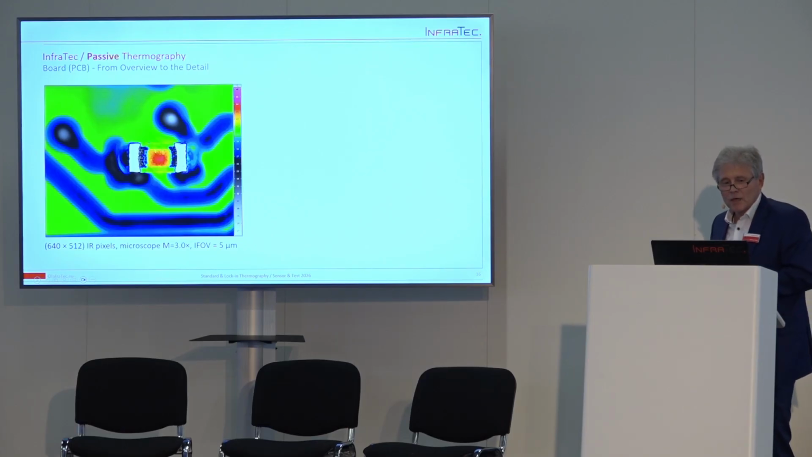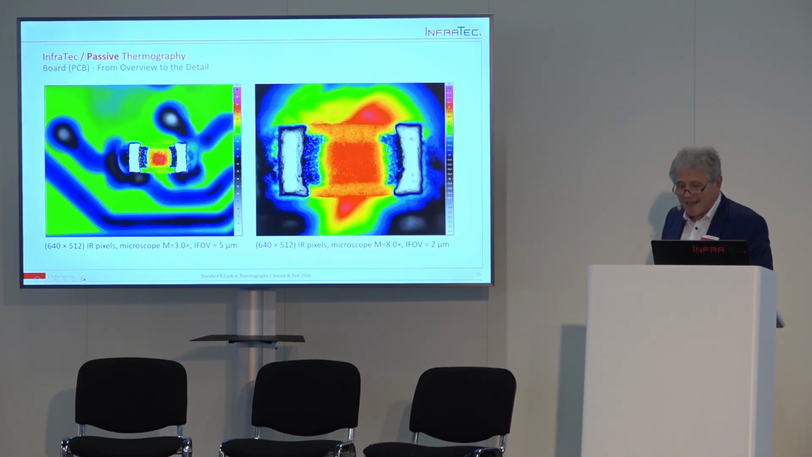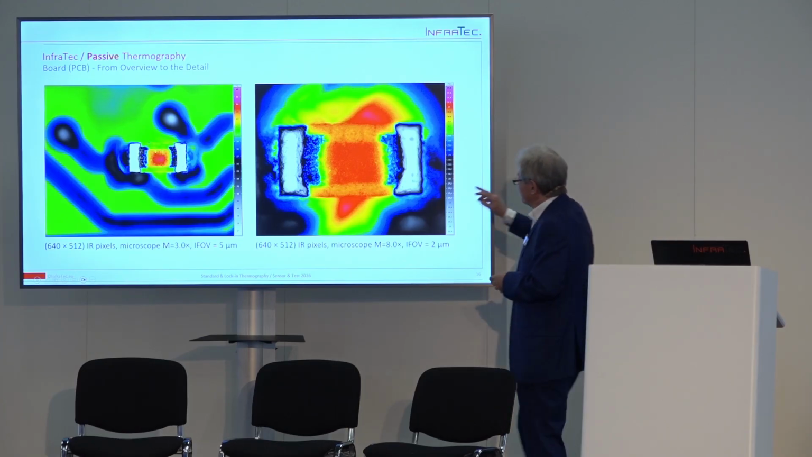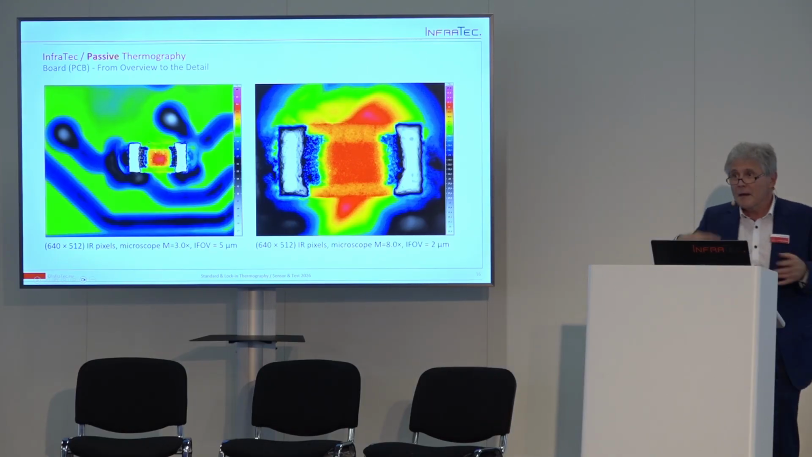This is the next image with a magnification by factor 8. Here you see the temperature distribution of a resistor with a magnification 8 with a pixel resolution of 2 micrometers. Okay, but this is standard.